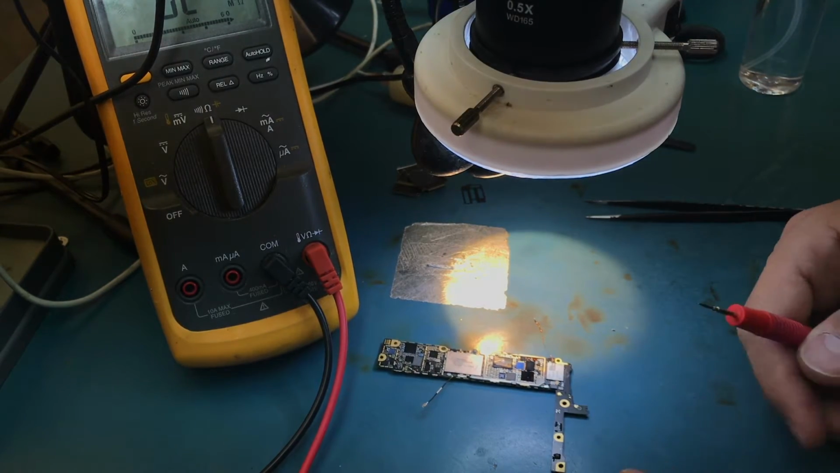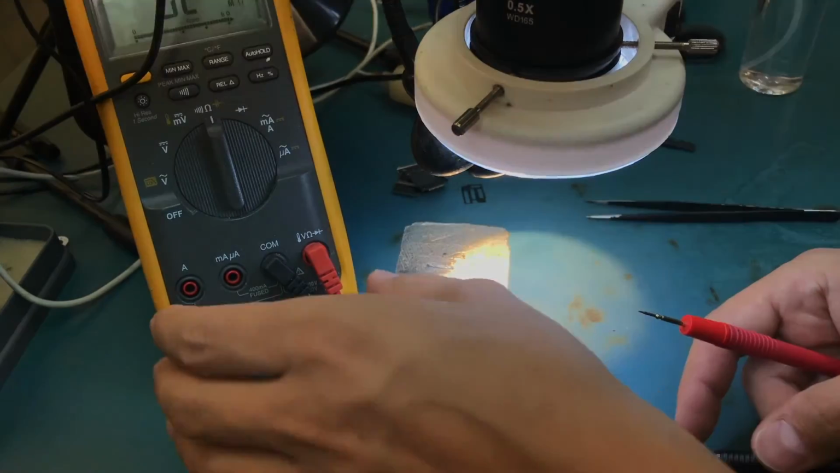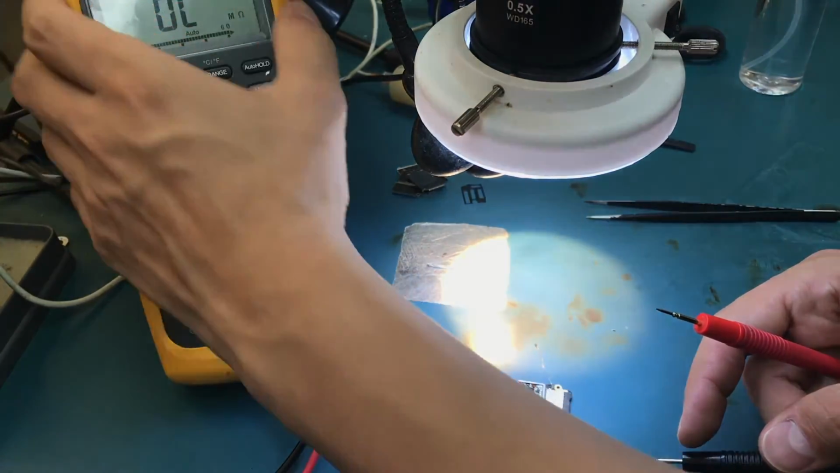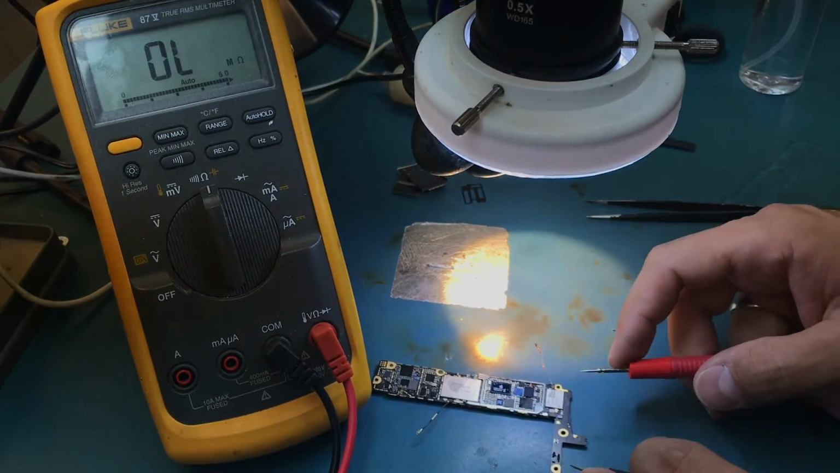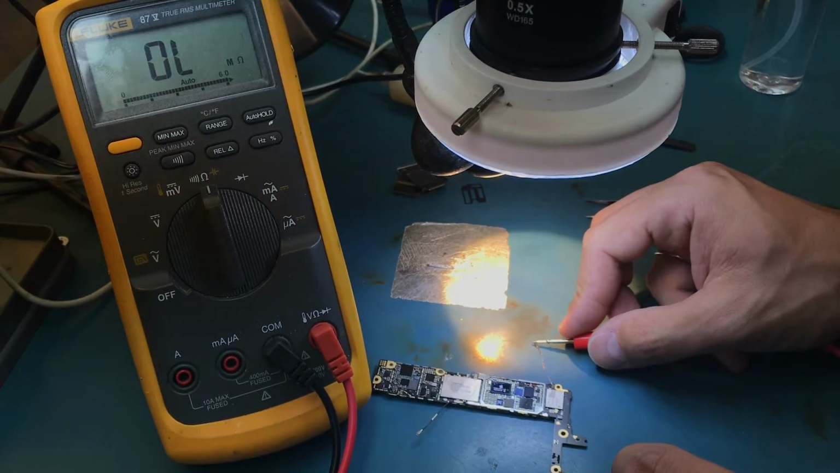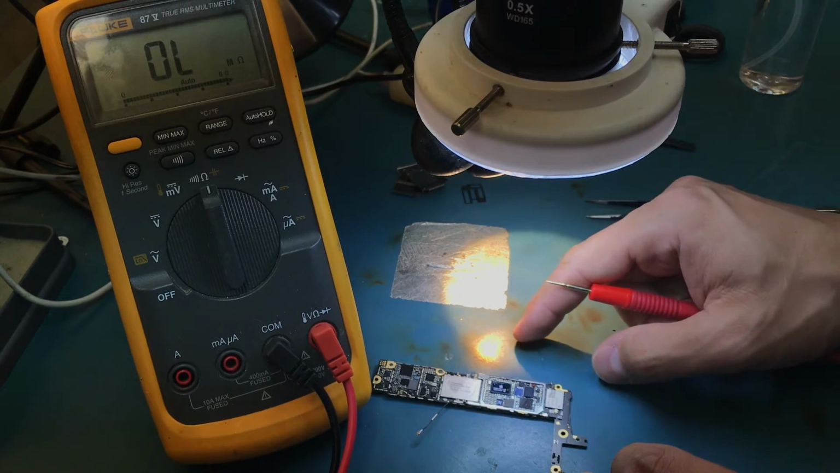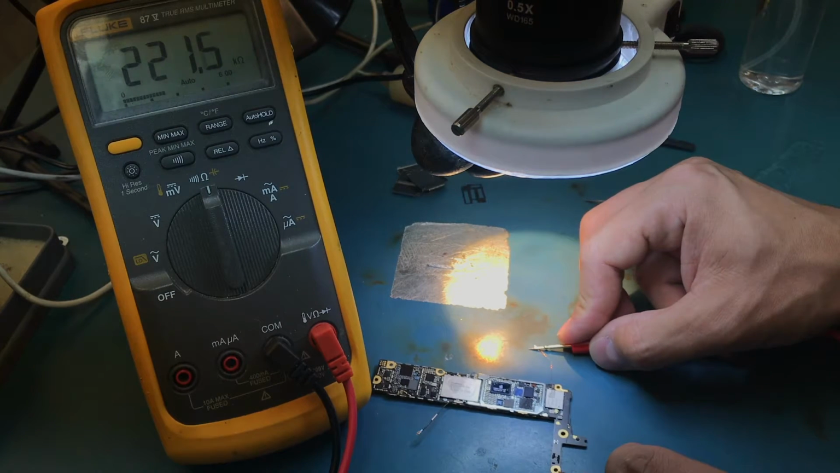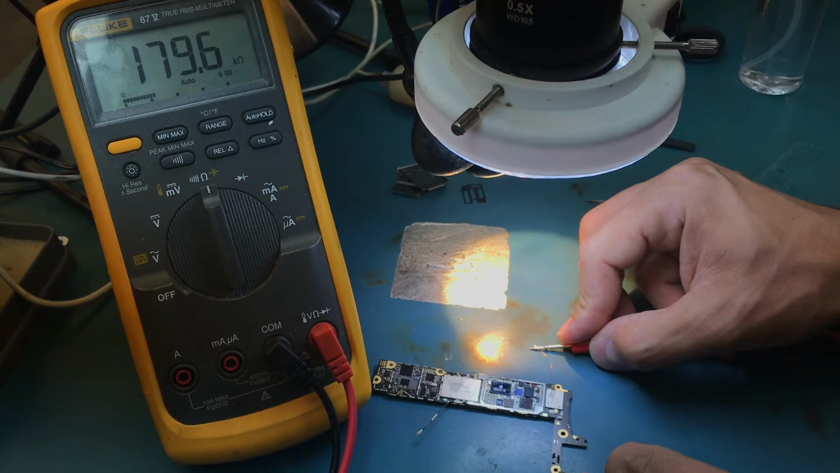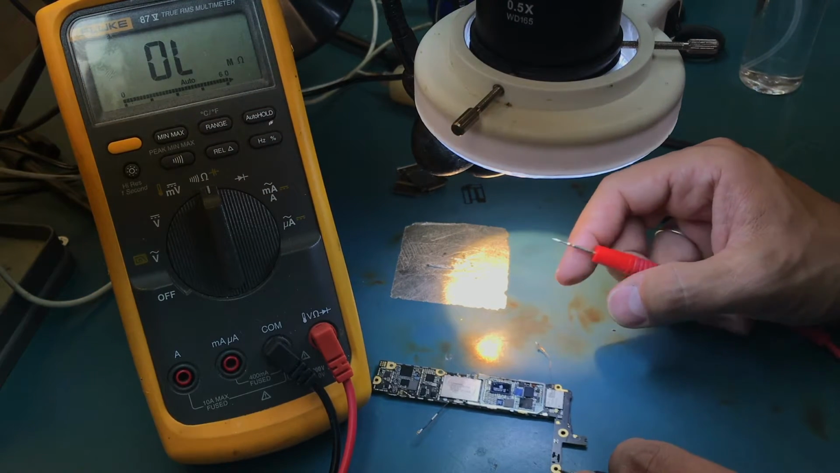So let's do the... okay, if you see, already we get the 100 and something kilo ohms.